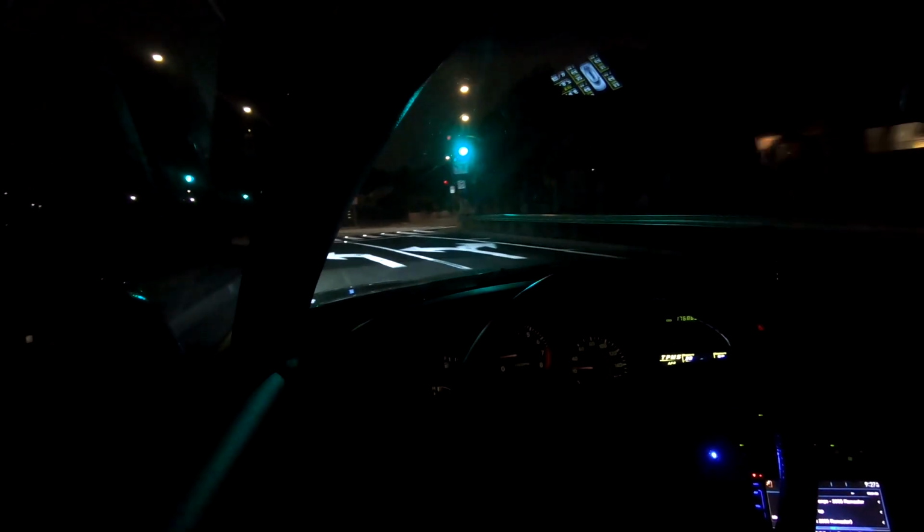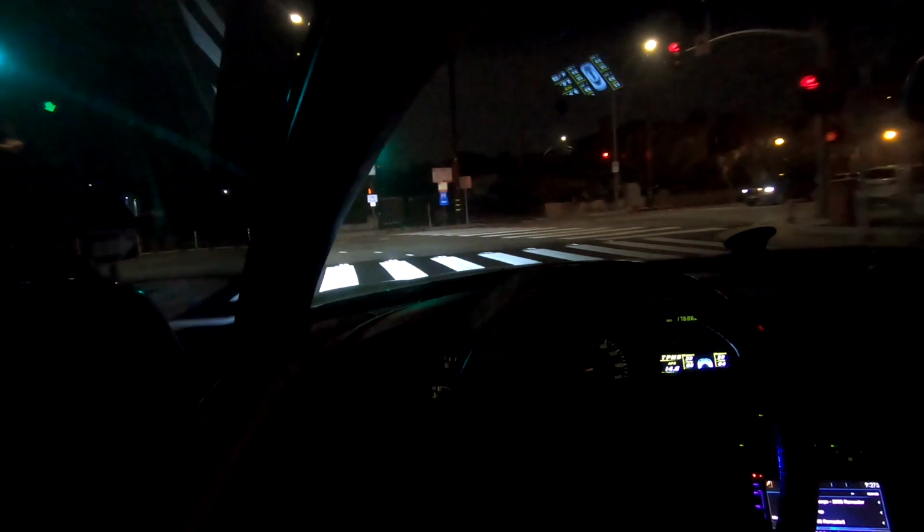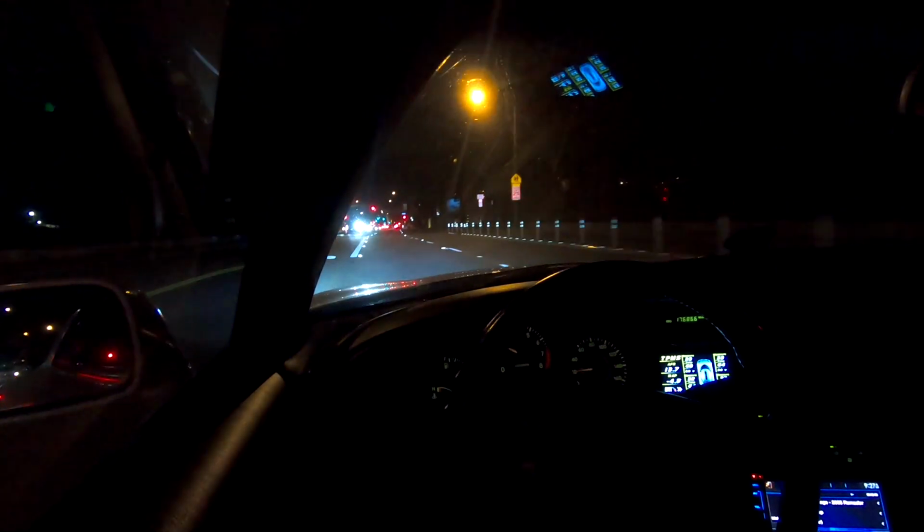Pretty stable at 70. No shaking. A little bit of bump steer still, but that's probably because the car is lowered. I'm going to get the car raised by half an inch when it goes into the shop in a couple of weeks to do a bunch of other stuff. But so far this is a huge improvement, so I'm just going to drive around and see if this hesitation, or not hesitation, but stumbling comes back.